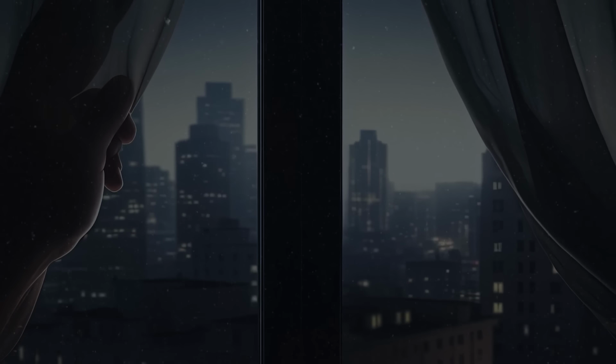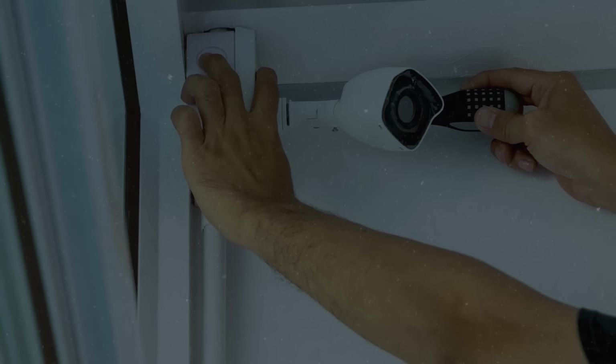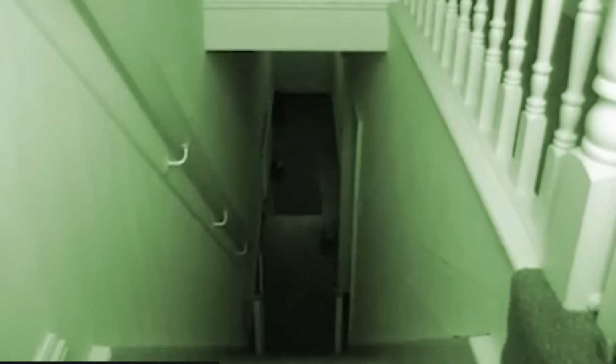A family kept sensing weird activities in their home, and to make sure if the house was haunted or not, they set up cameras everywhere. And what the camera recorded shocked them all. A creature appears from the right side and keeps moving around here and there for a few seconds before disappearing from sight. It looked like a creepy ghost of a kid, probably.